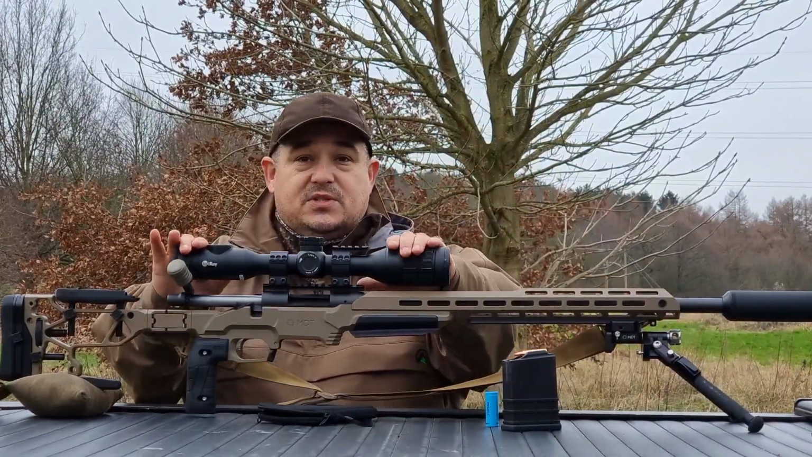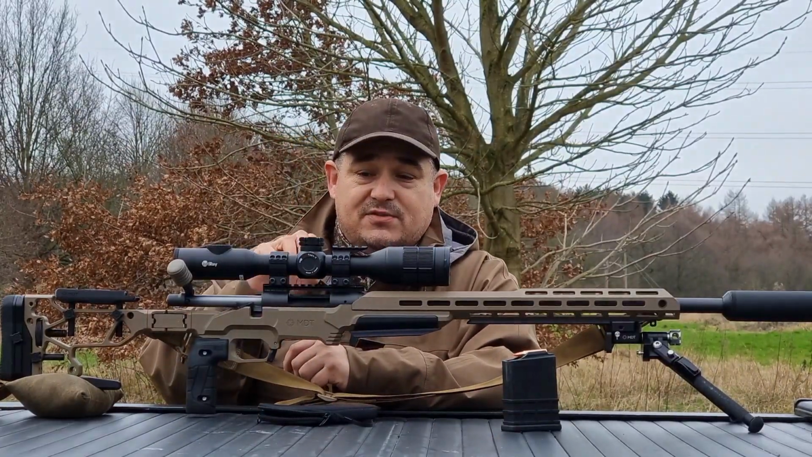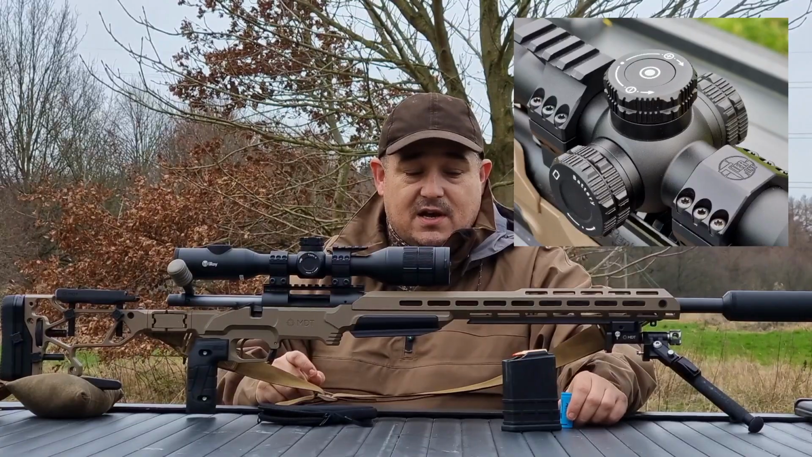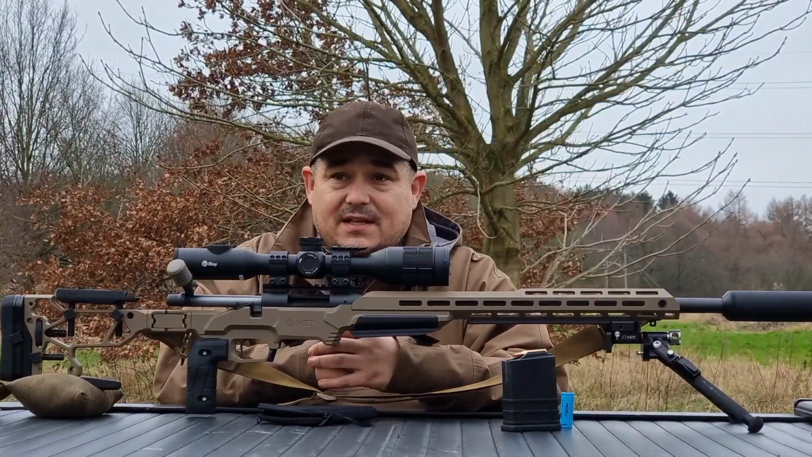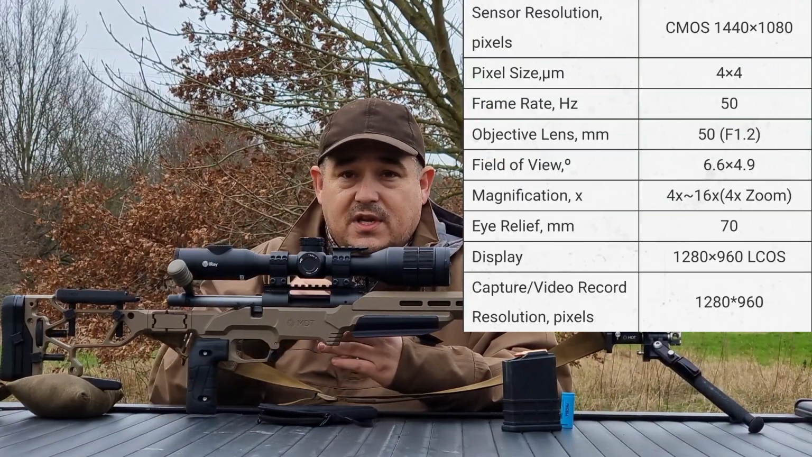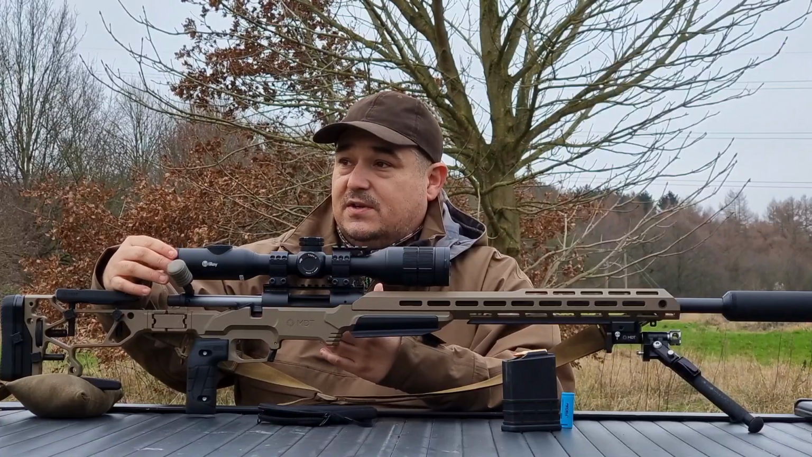This scope boasts an impressive battery life of up to 16 hours. That's including the internal battery and also the 18500 batteries that go into the side of the scope. I'll show you a picture of the side of the turret. So that's always a winner. It's got a high resolution 1440 by 1080 sensor in front, so the footage is nice and crisp and clear, as well as a high resolution screen that you're looking at through the ocular of the scope at the back here.